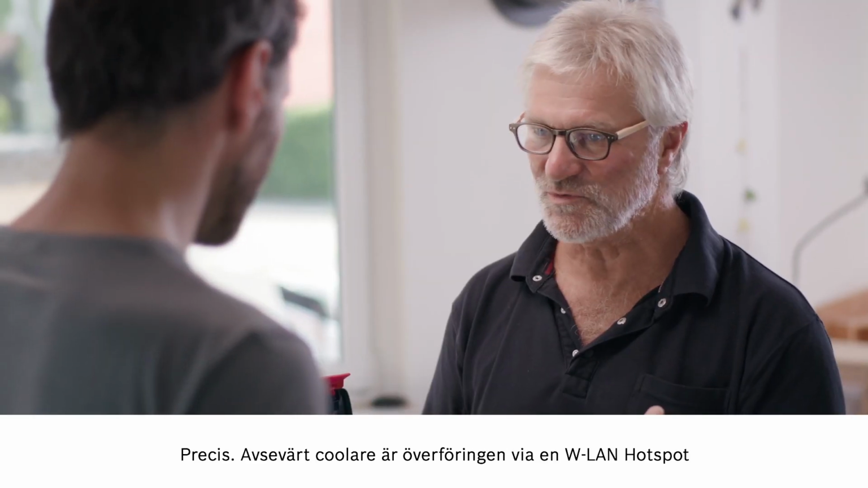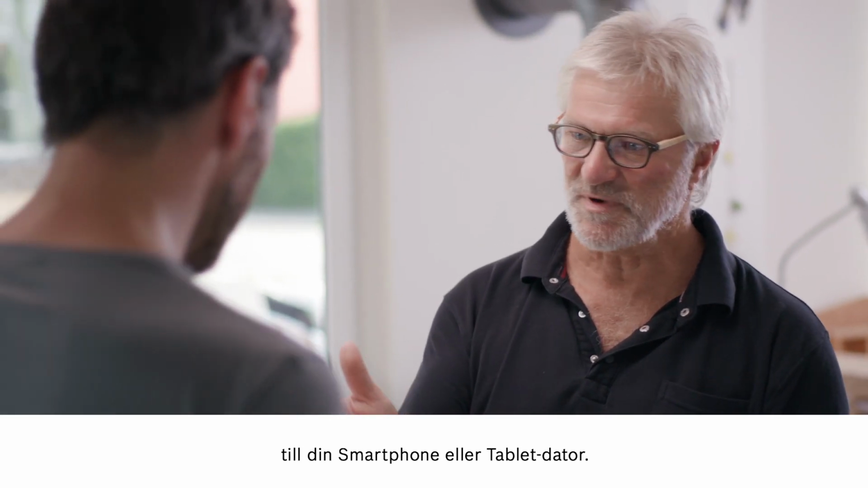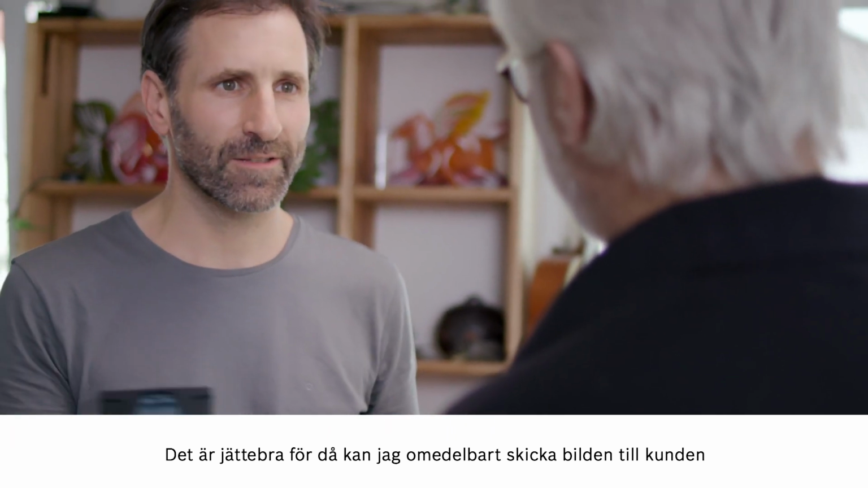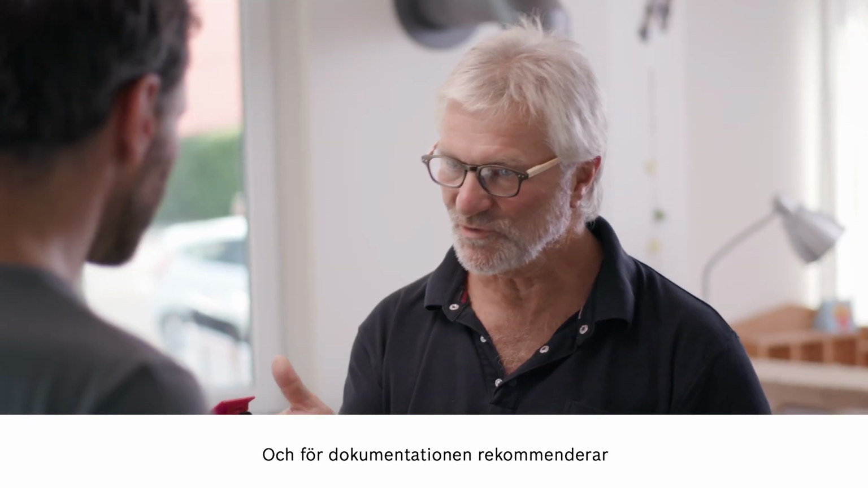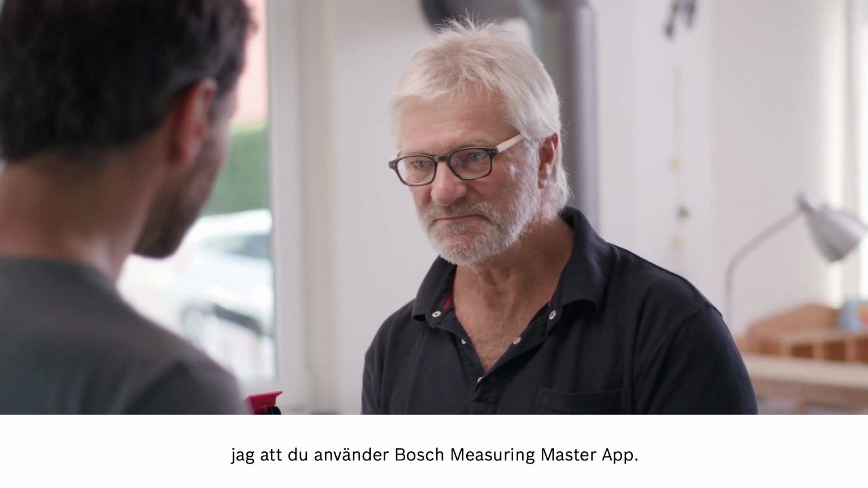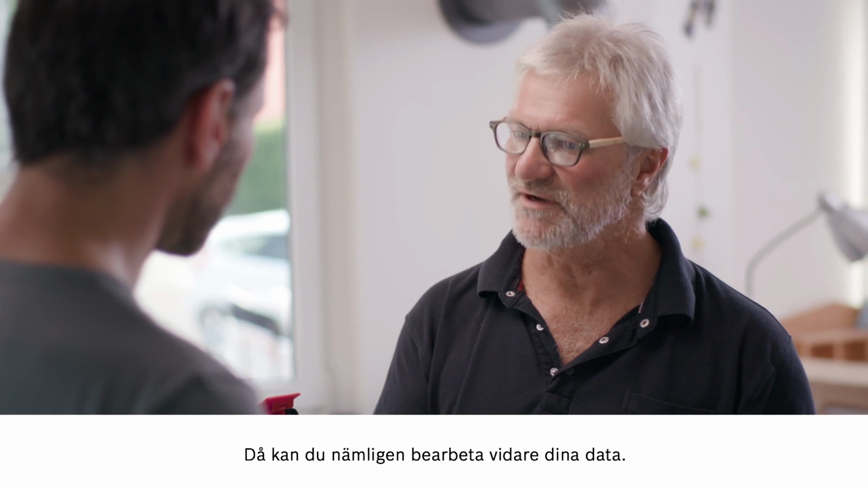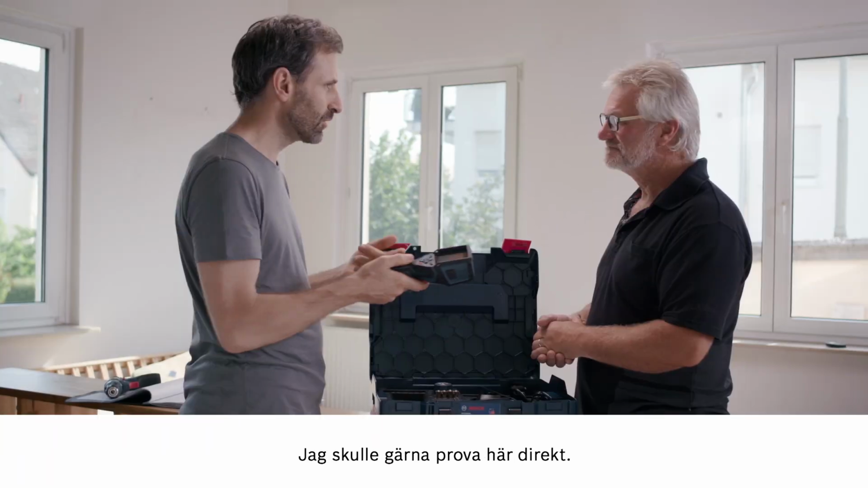Exactly. What's even cooler is that you can transfer data over to your smartphone or tablet via a Wi-Fi hotspot. That's really handy, because I could send images straight to my customers, and they could then see what the problem is right away. And when it comes to documentation, I'd recommend making use of the Bosch Measuring Master app. You'll then also be able to make further edits to data if needed. Yes, that sounds great. I'd really love to try it out now. Come on then, let's go.